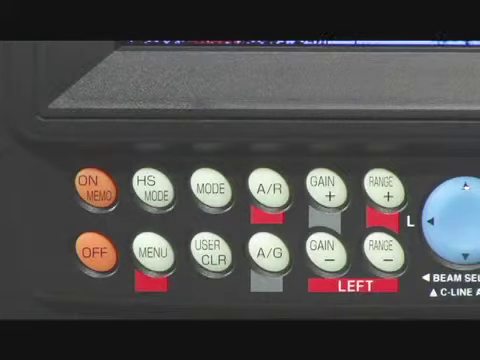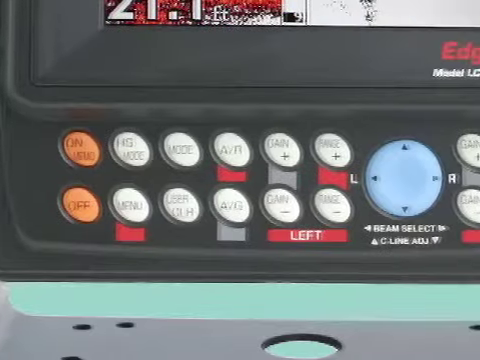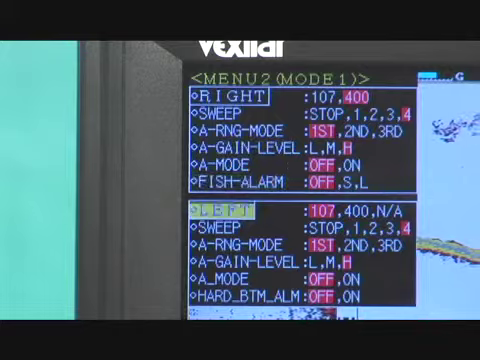The mode key allows you to change between your 4 preset user modes. A mode is a set of key panel and menu settings which you have defined by simply making settings.